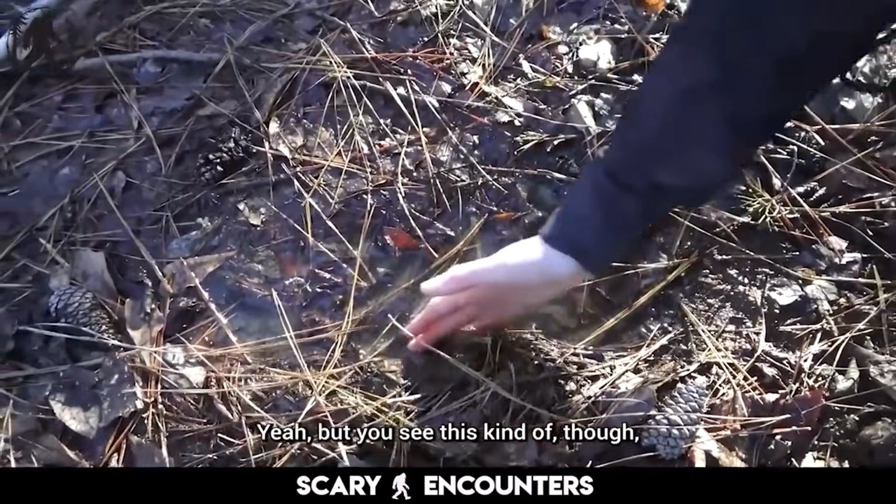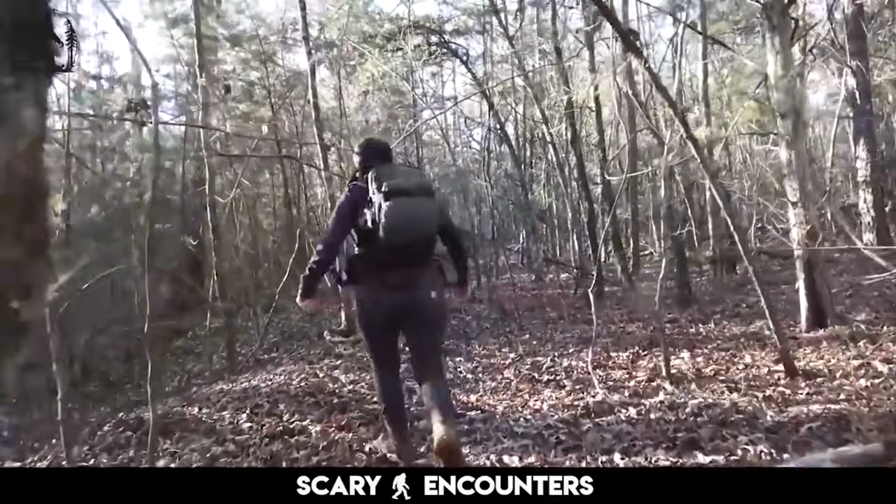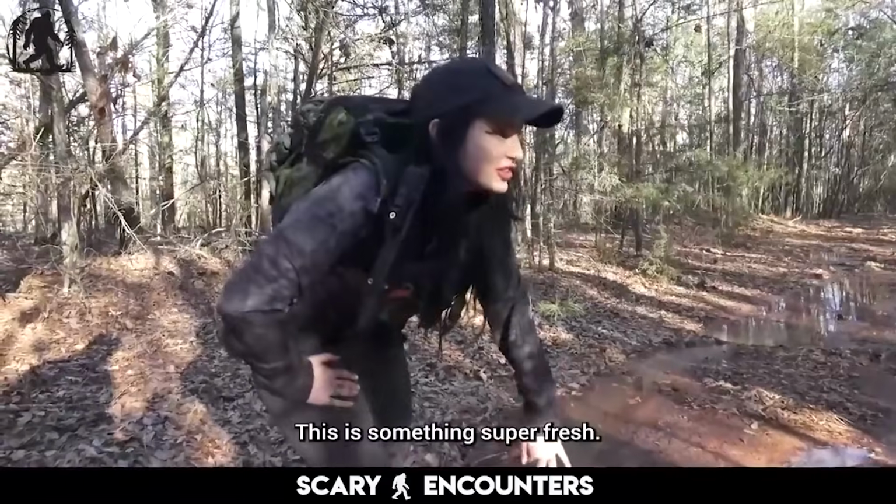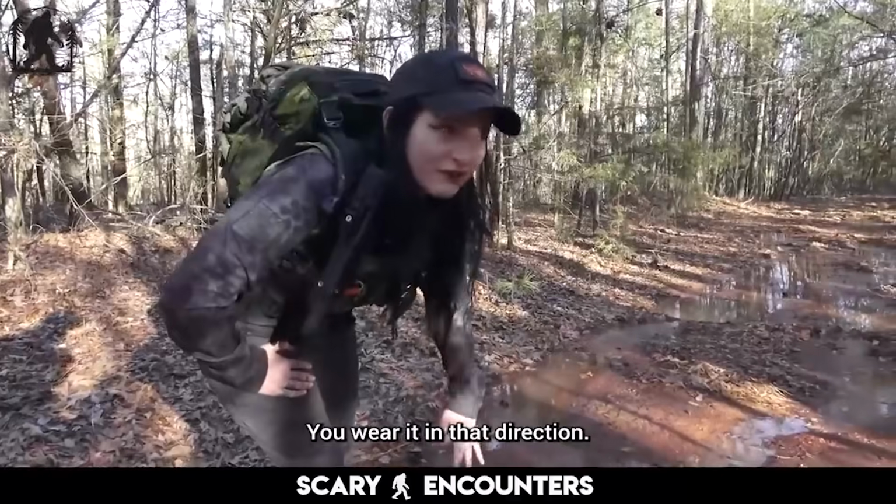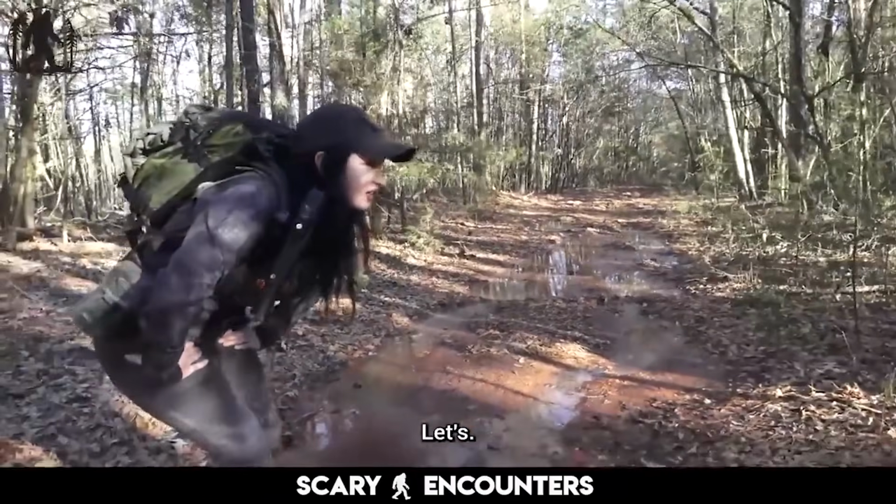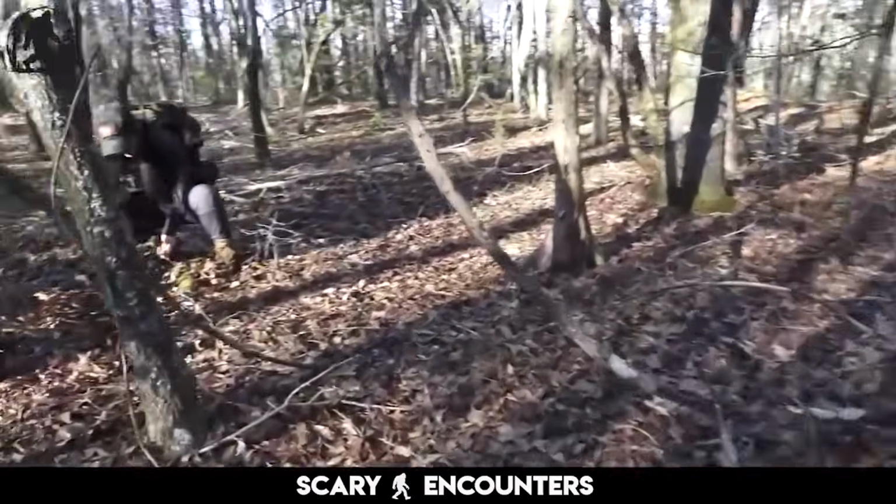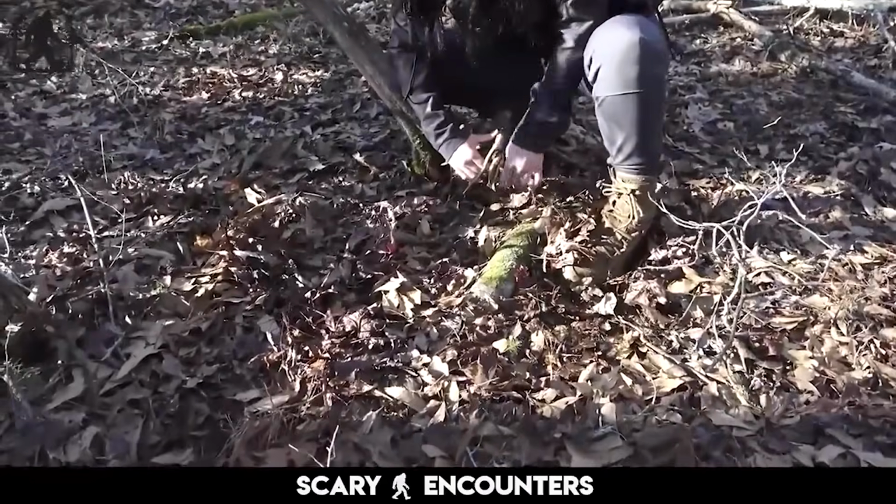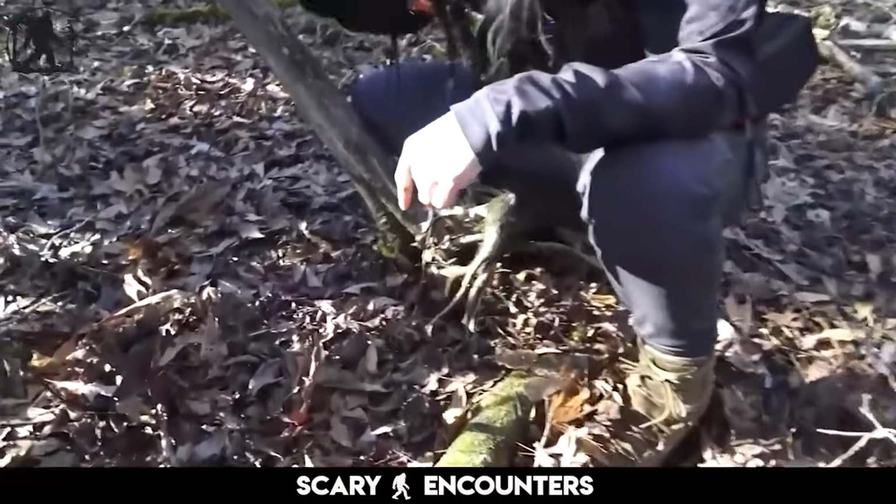Yeah, but you see this kind of... I don't know how far. Look at this. What's going on? Weird. All right, let's take a look at this. That's been bent over and thrust into this collection of brush and vines. This is a living tree right here, and it's bent and broken.